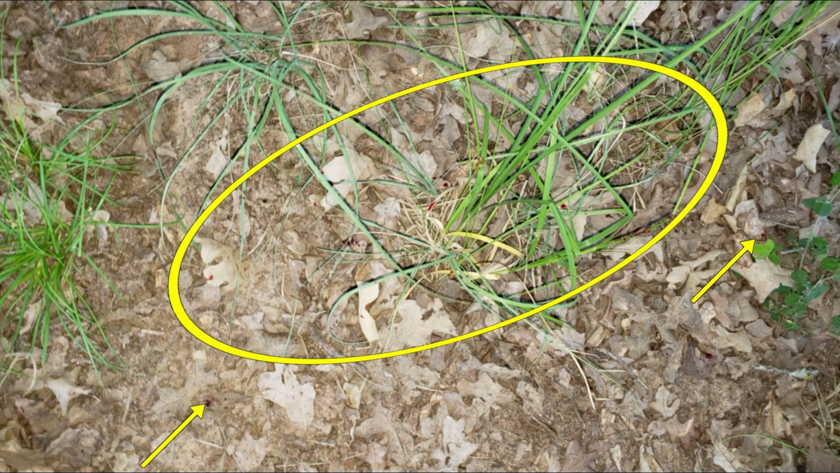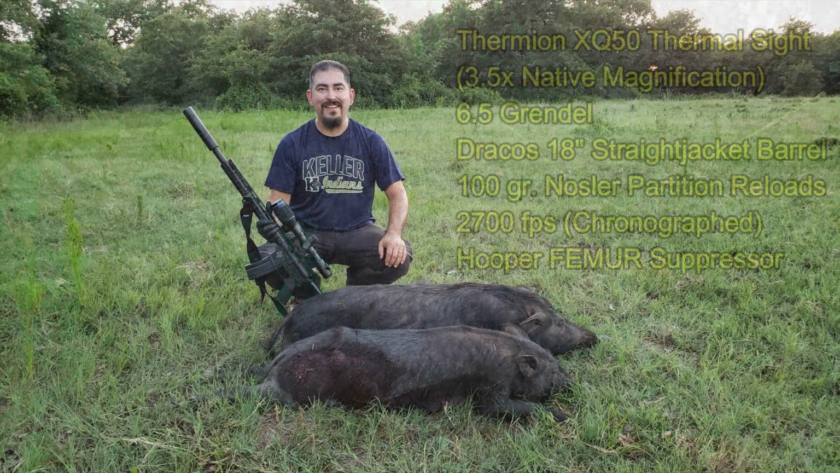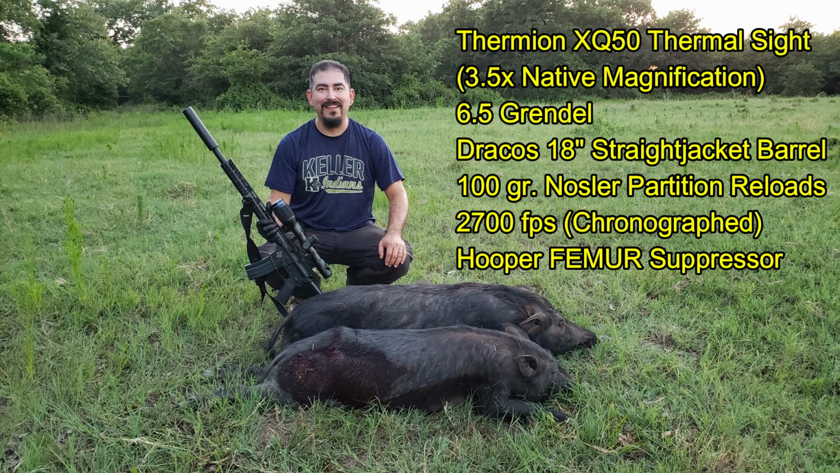Well, we followed a blood trail that initially started off looking pretty good for the hog that was wounded. About 50 to 75 yards into the woods, it was down to just a few little spots, and we lost it at about 100 yards. And this is my partner Ben posing with the two hogs that we downed, and this is the gear that he's running for the night.